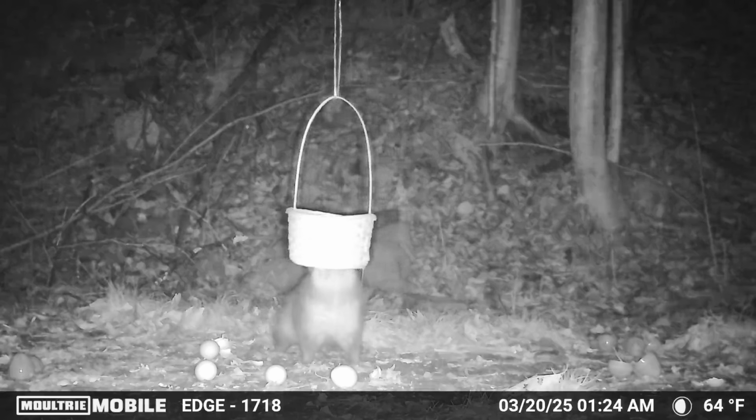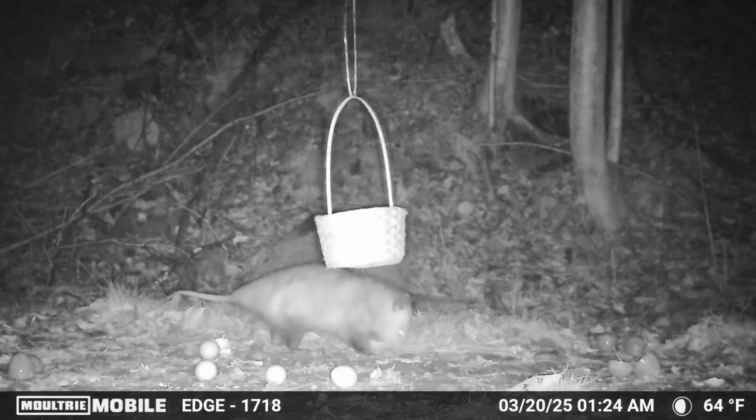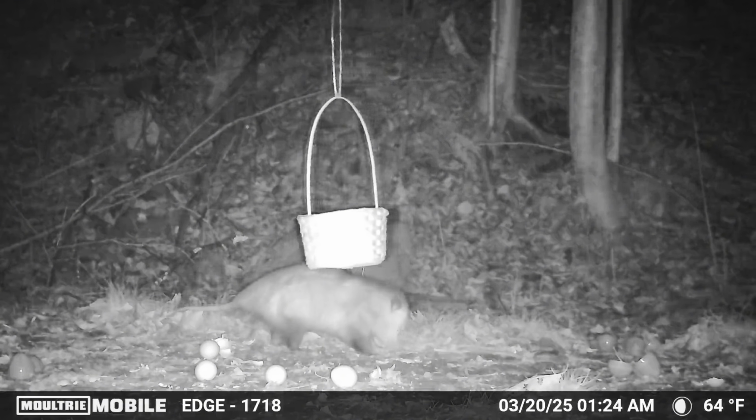Later, the possum's back, and he looks pretty inquisitive of the basket, but once again, he just can't quite reach up into it to see what's going on up inside of there.